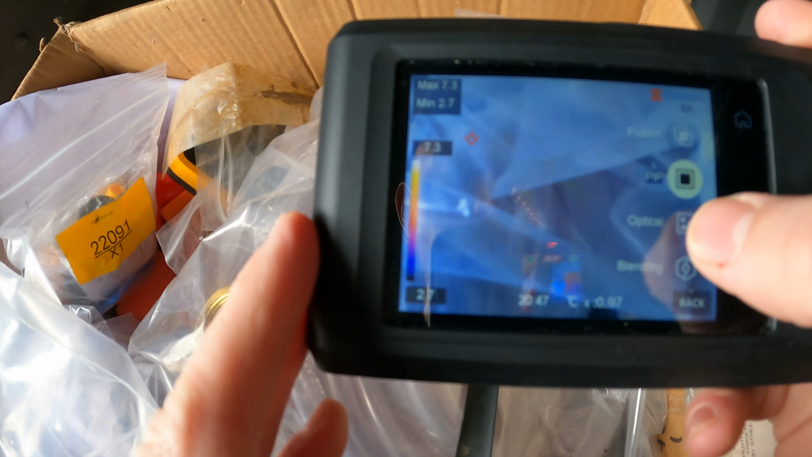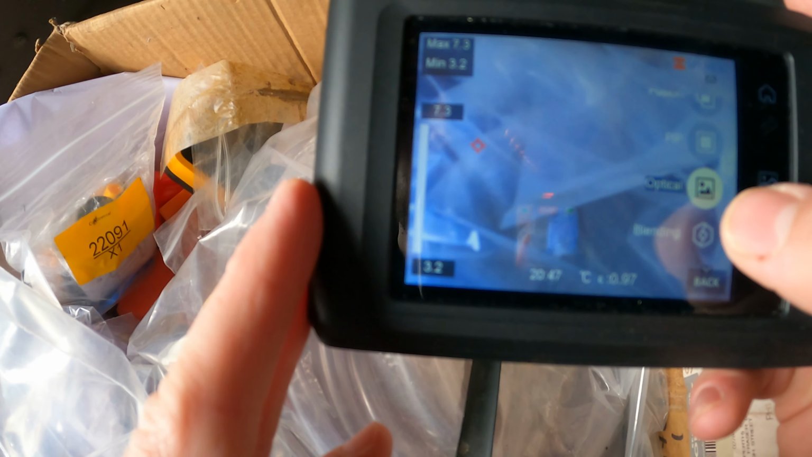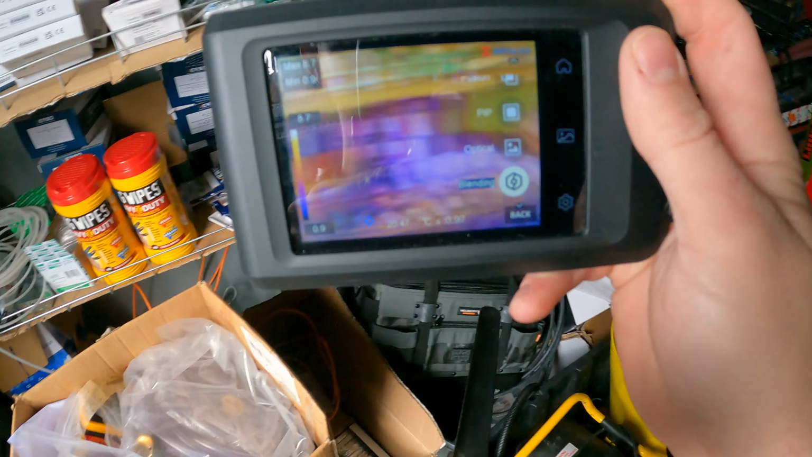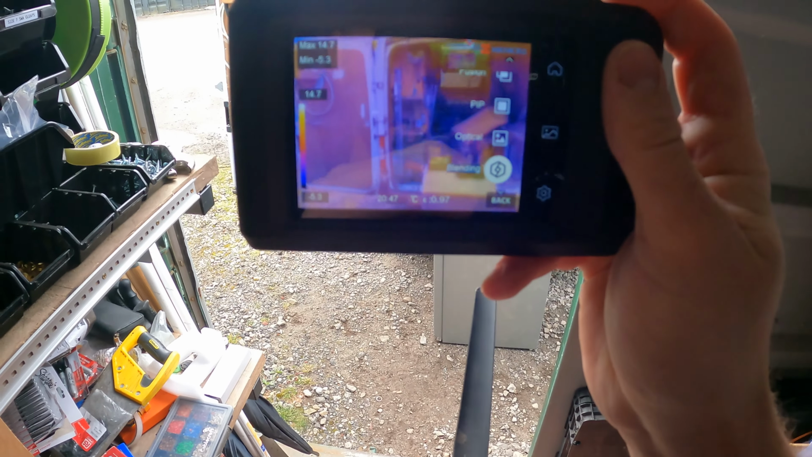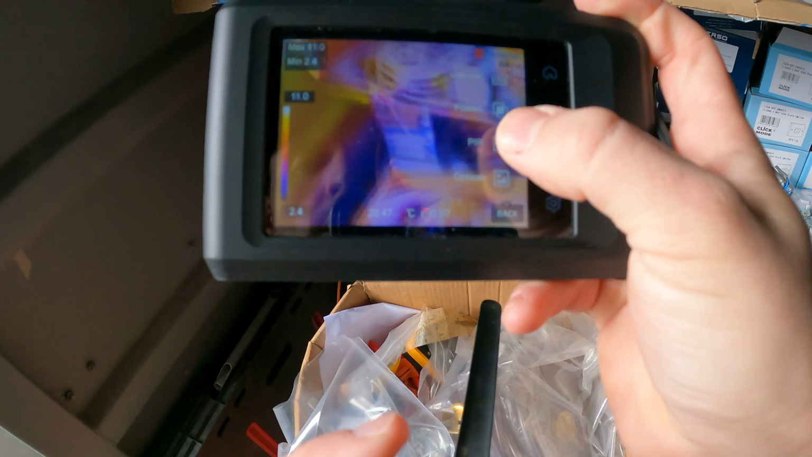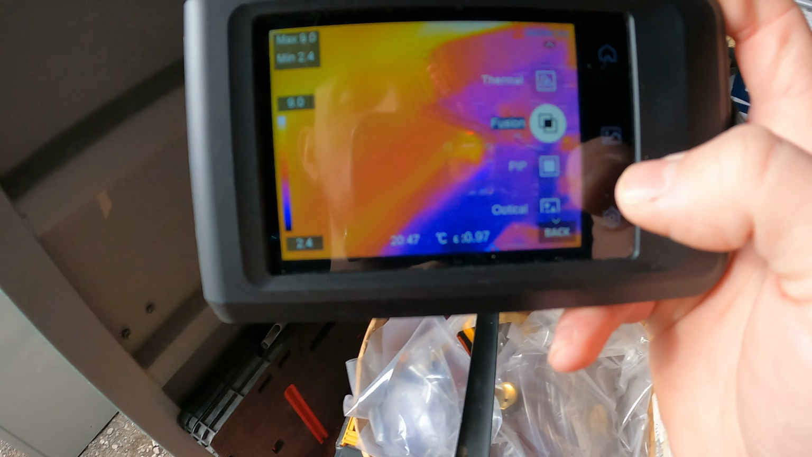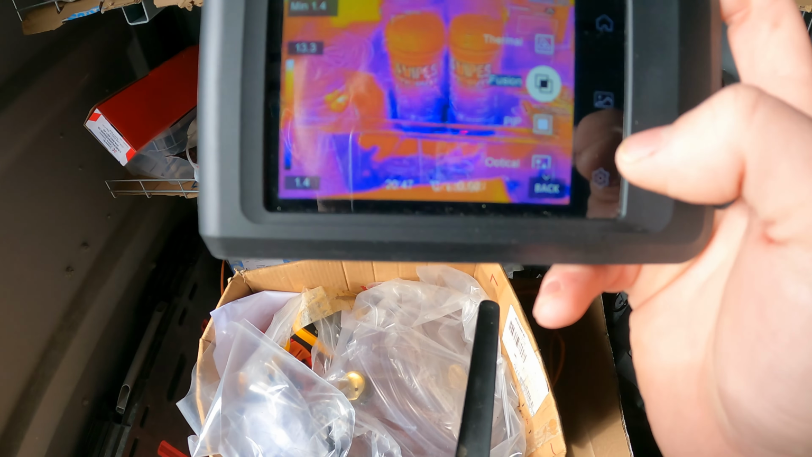You can change it to a normal screen, but it still shows you the hot spots with the crosshairs, and you can have it blending, so it's kind of like thermal, but not, if that makes sense. So you can still see hot spots, but it looks more realistic, which is pretty cool. I'll keep it on Fusion because that's what I prefer. With Fusion, you still see details like writing and stuff like that.